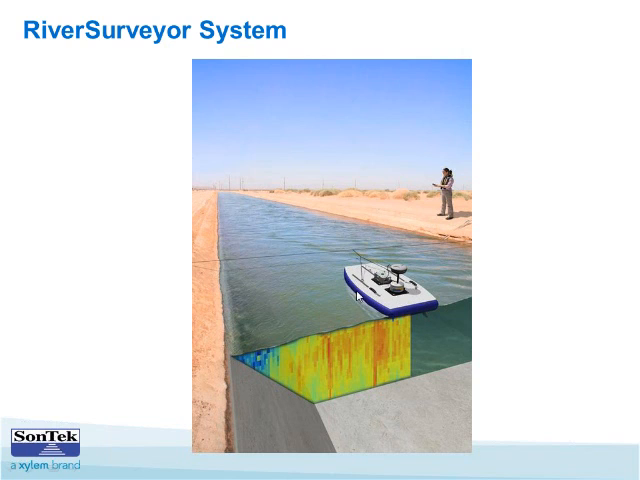Here, in this case, is the SonTek original hydroboard platform, now replaced by the Hydroboard 2, which we will present later. And as that system is moved from one side of the stream all the way over to the other side, it's profiling this velocity. We're measuring depth as we go along. And once we combine that with the actual velocity, we're able then to compute your discharge.